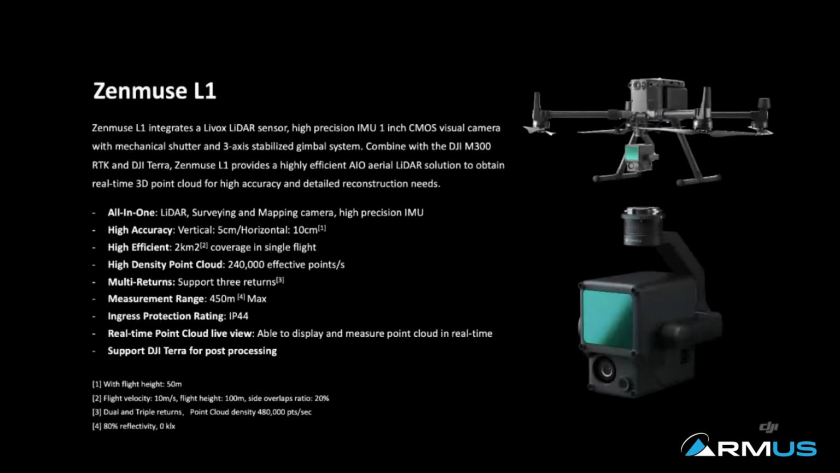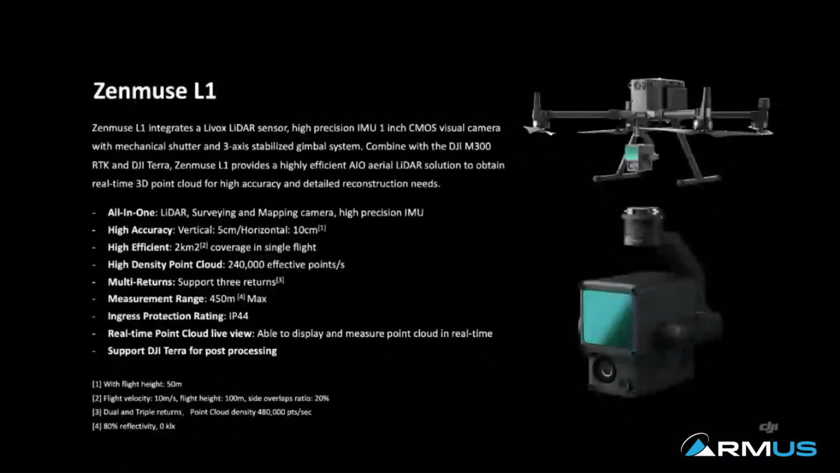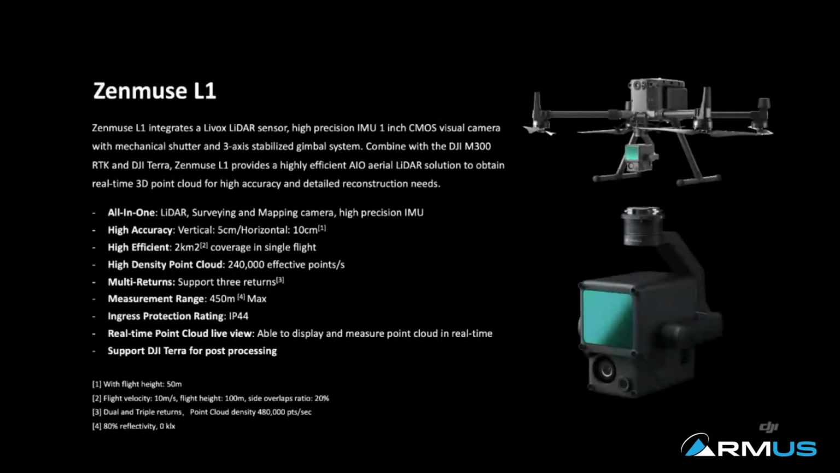It attached to the M300 again, yes, and the LiDAR itself is a unit we have from a company called Livox, which is a professional LiDAR sensor manufacturer company. Okay, and it supports multiple returns up to 3 for the LiDAR unit itself, and it supports real-time point cloud live view with the mobile application.